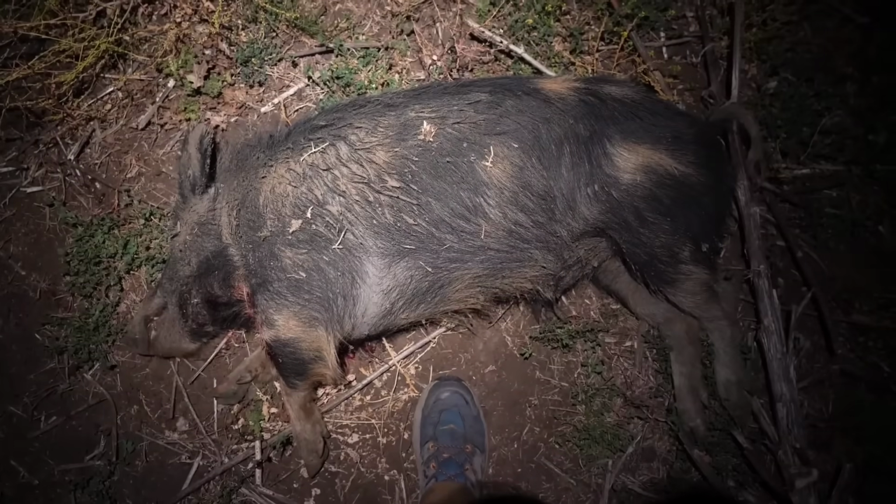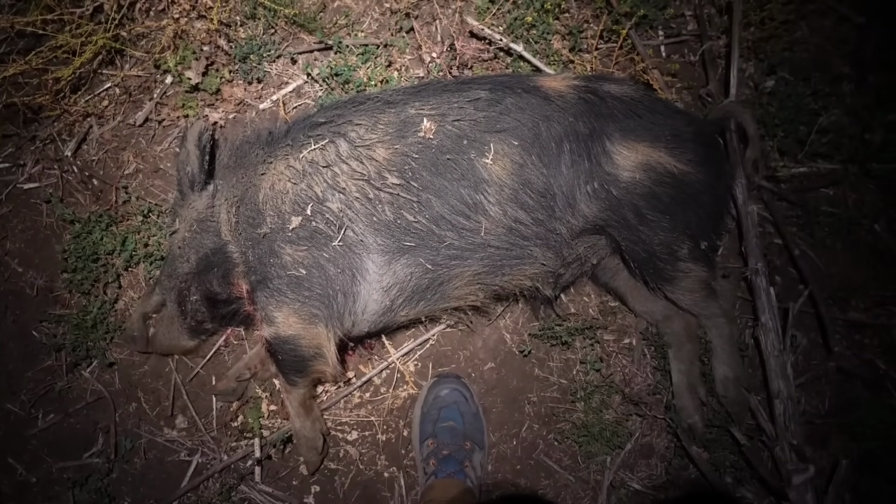Pigs running towards me, shot one coming through the fence. I had one come past at about 20 metres. I actually heard that and didn't see it until I panned around with the scope. Bloody hell. It's a stocky little boar. Took two to put him down. He didn't like either of them. That's a tidy sow indeed.